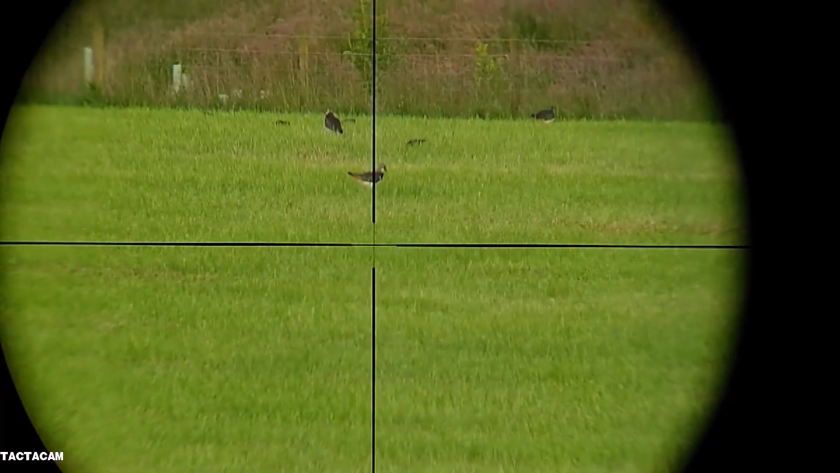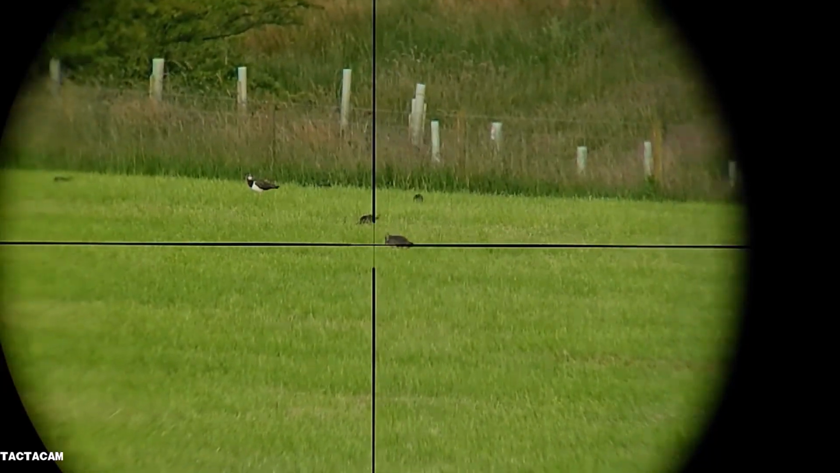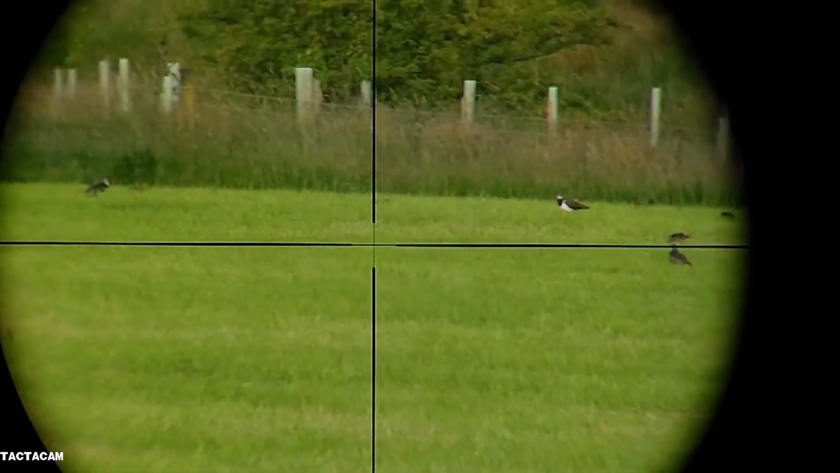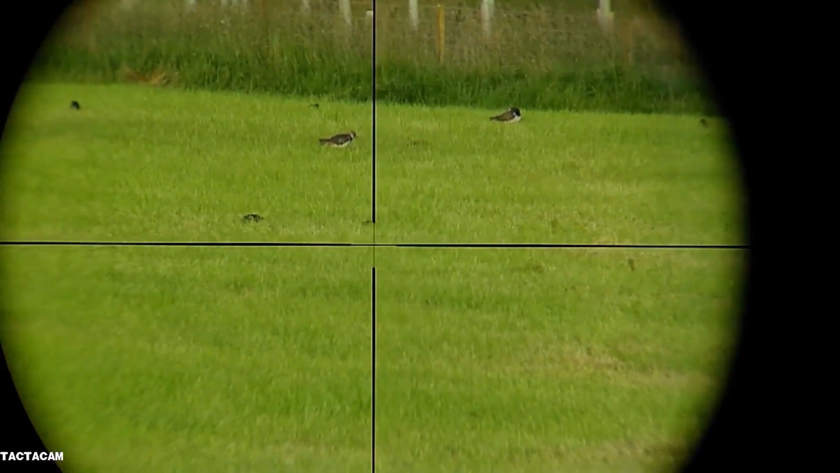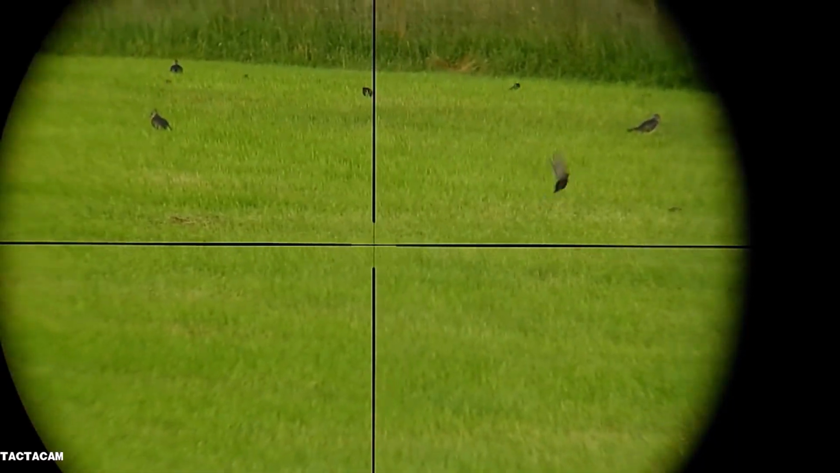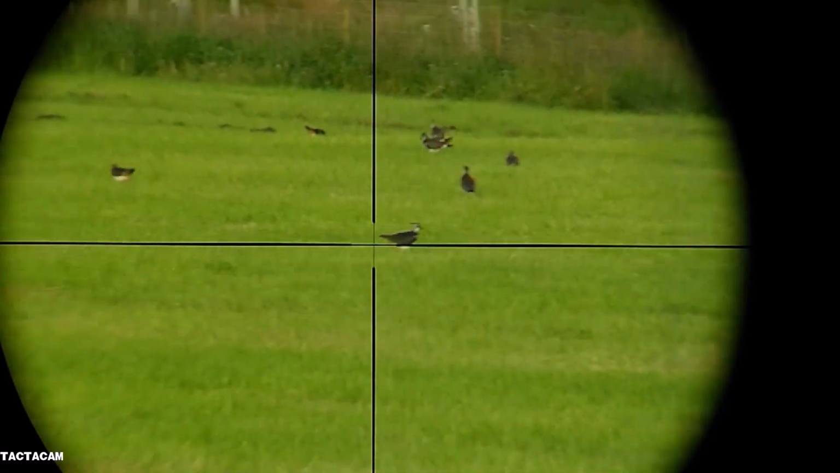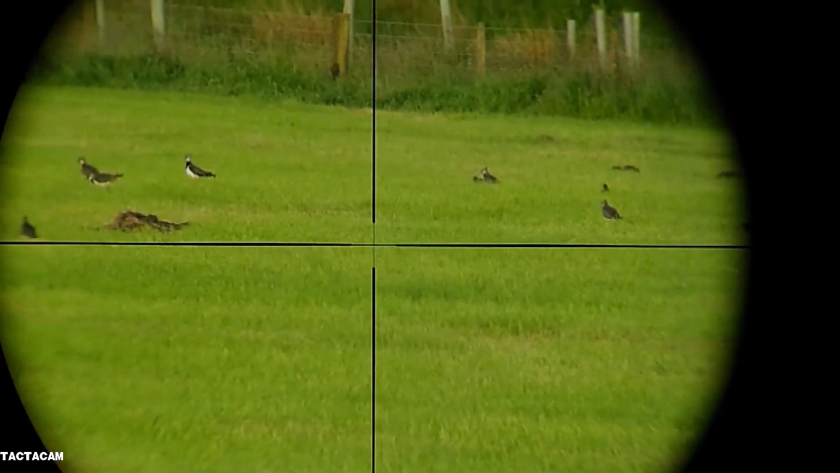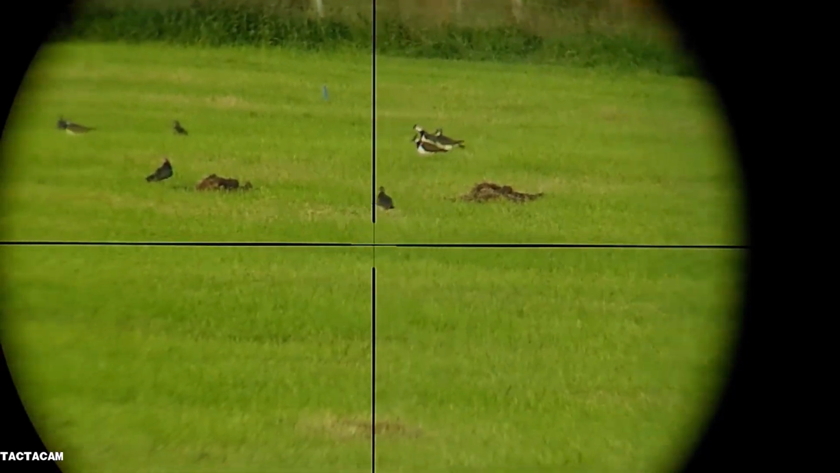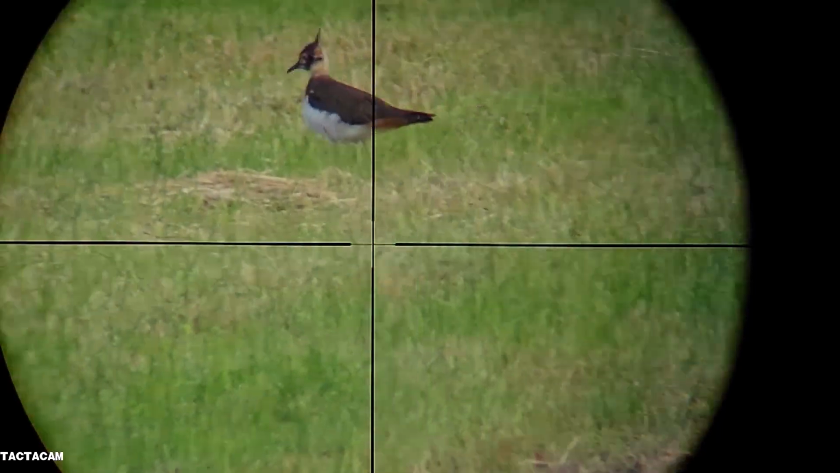When I see lapwings like this, in these good numbers, it makes it all worthwhile what I do. You know, it's all through ground management and pest control, and that's the reason these birds are here like they are. When I shot this farm years ago, I was lucky to see 2 lapwings on here. And now, some days like today, you can see 30 plus. It's all through pest control and ground management.